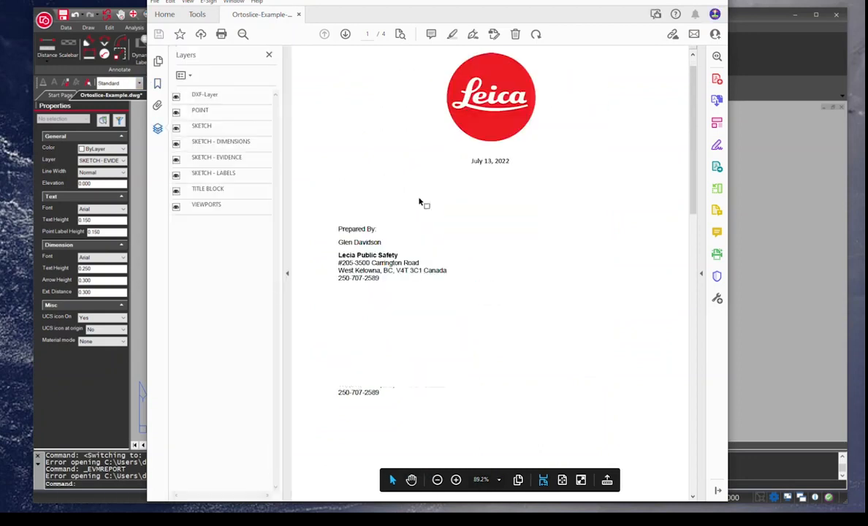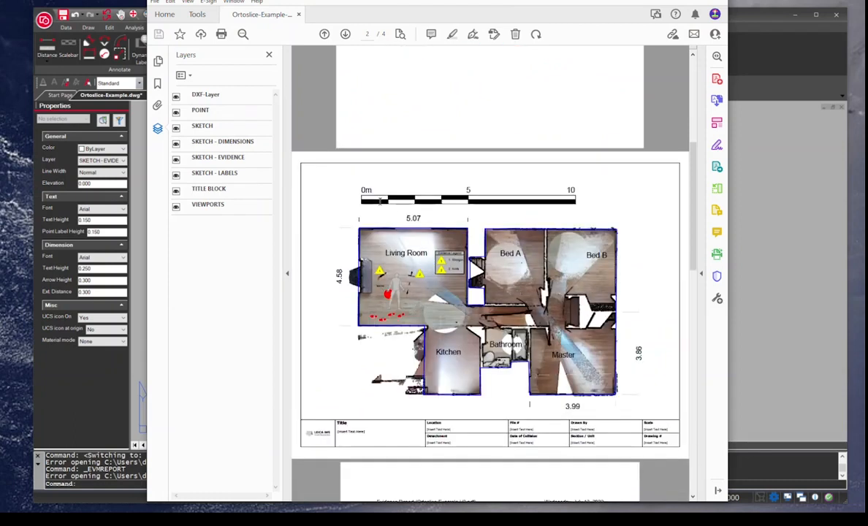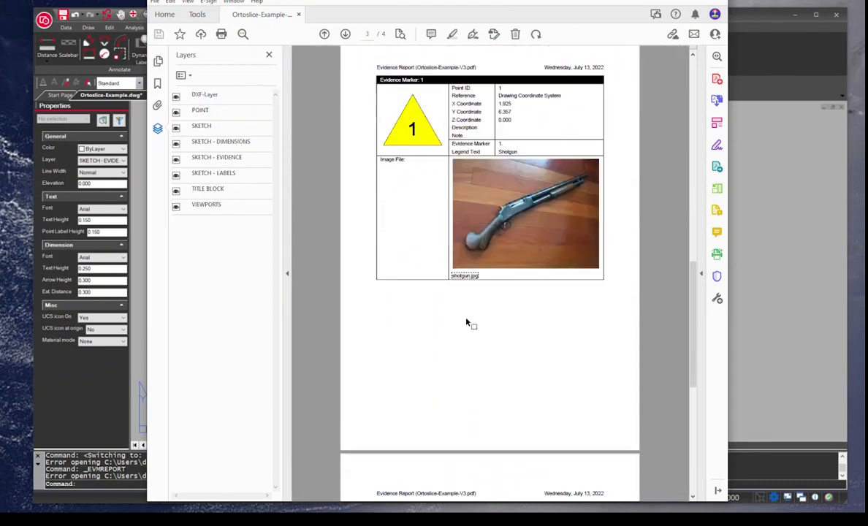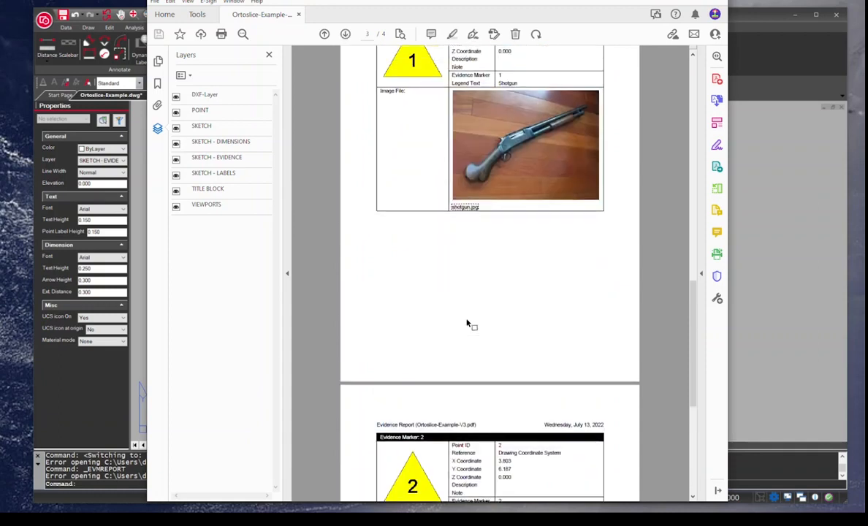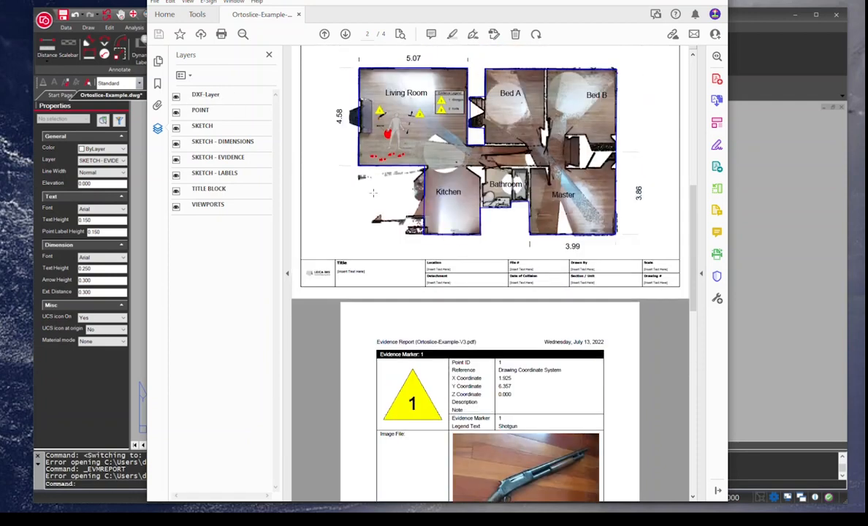We've got a title page. I'll just blow this up a little bit. We've got our drawing here, that's to scale, and we've got our evidence. And the cool thing about our evidence reports is everything is embedded, so if people want to see close-ups of anything, they'd be able to click on these links and download the pictures.